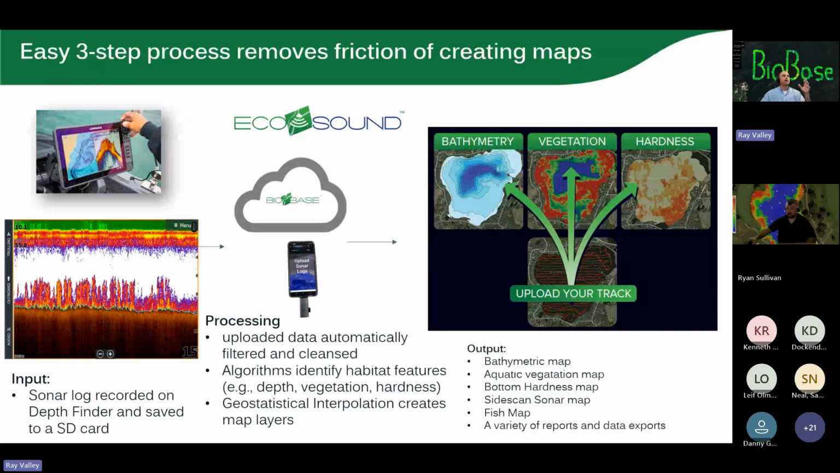So, all right, real quick, the 3-step process of BioBase. The essence is you're recording your sonar file. Right now we are exclusively compatible with Lowrance. However, we're actively working to gain compatibility with other device manufacturers. But as of right now, Lowrance is the file format we process. Fortunately, Lowrances are pretty low cost and pretty nice. They work pretty well. So here's an example of going over an area of seagrass.